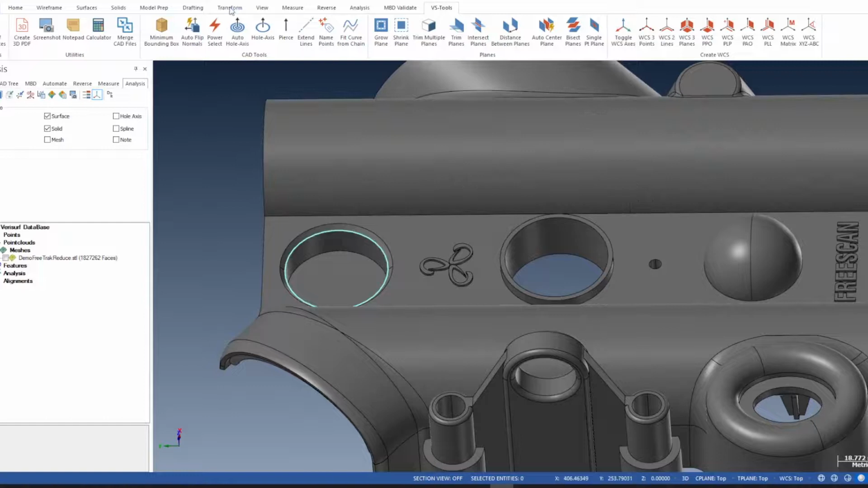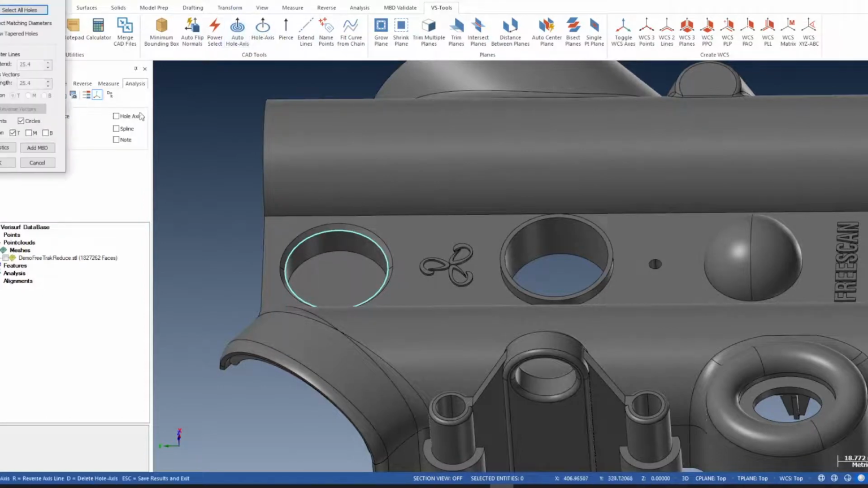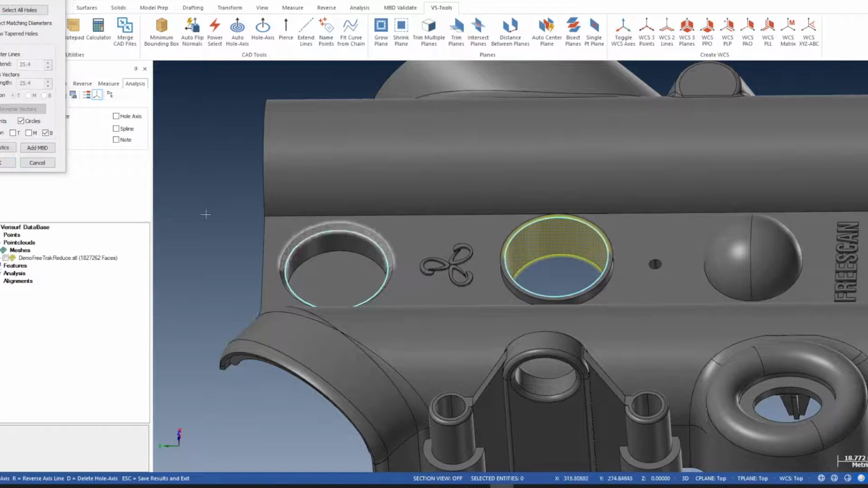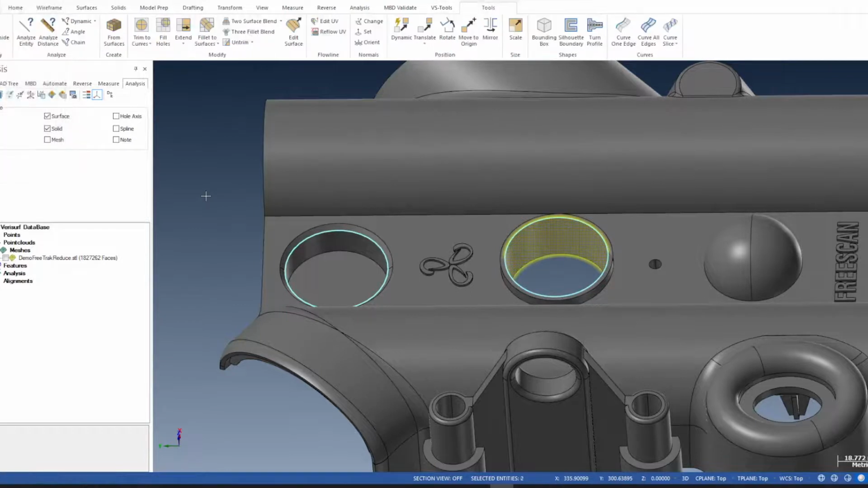So if we go again, auto hole axis, this position, top, middle, bottom, you might have to play around a little bit. I know from just looking at this, there, if we pick the bottom, it's on the top of this. Okay, take escape to take the shading away, the selection.